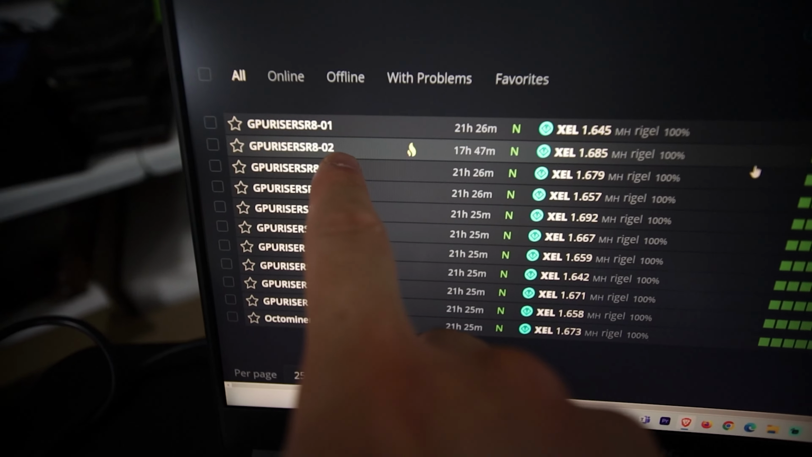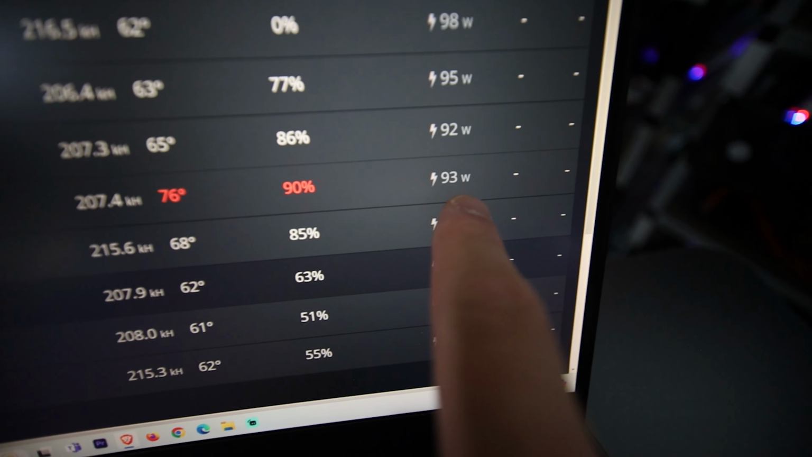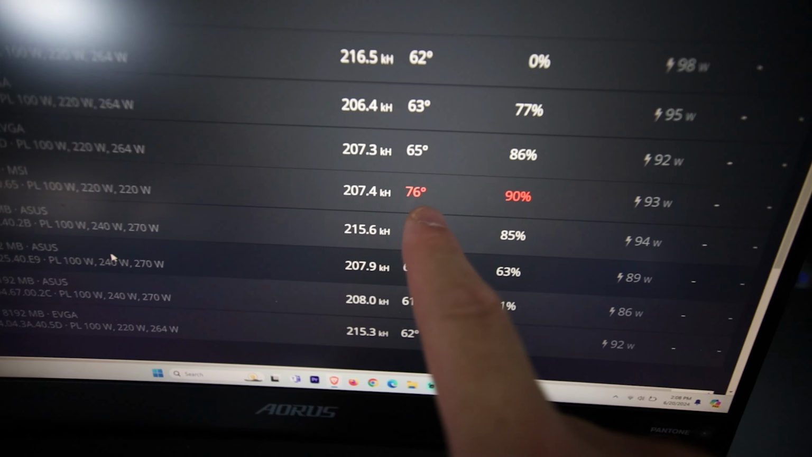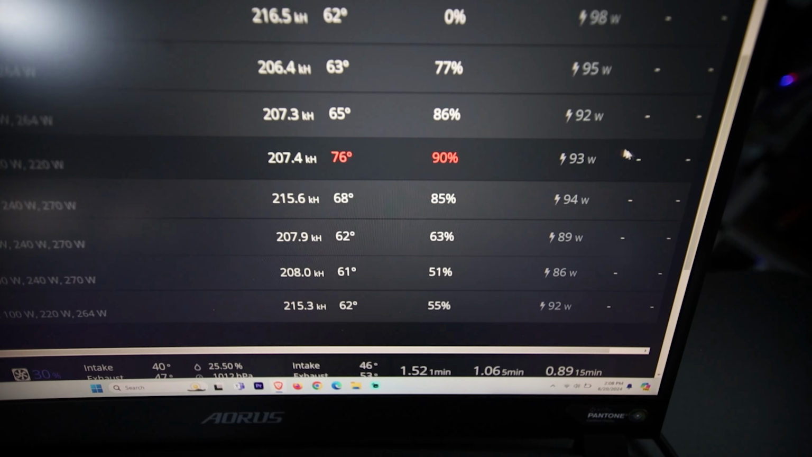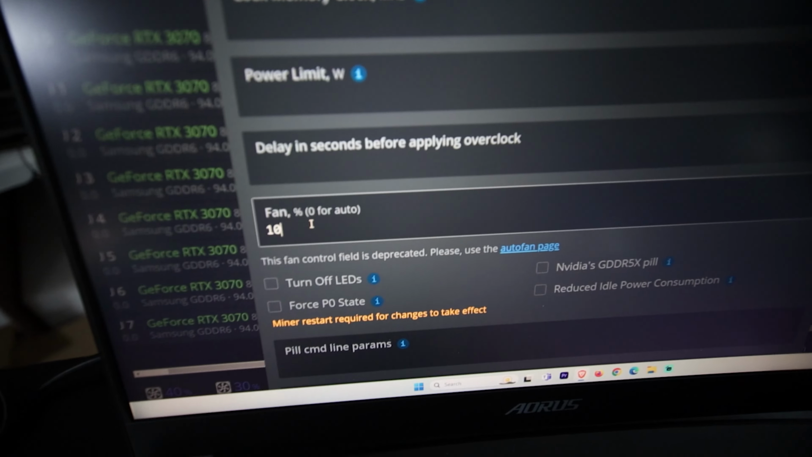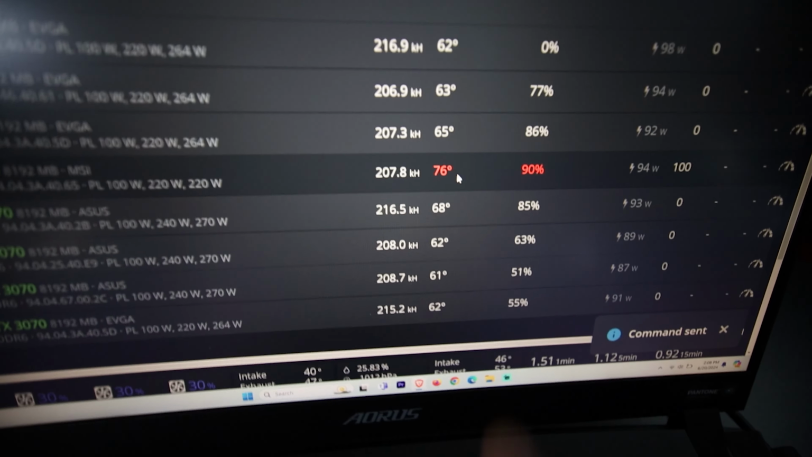So I have one 3070 rig that has the fire symbol. It looks like we got one GPU at 75 degrees Celsius. If we go into the rig, even though this 3070 is at 93 watts mining and the fan speed's at 90, the temperature of the GPU is at 76 degrees Celsius. That's getting quite toasty. What if I change the fan speed on this one to 100? Would that fare a little better? Okay, let's see if that cools down a little better. Otherwise, I think this one may need to be repasted, so I will take that GPU out another time.